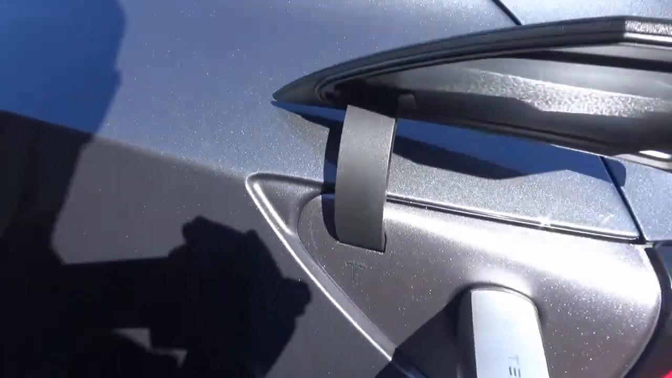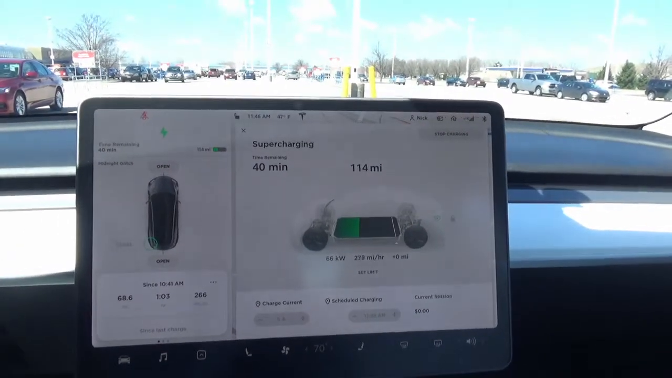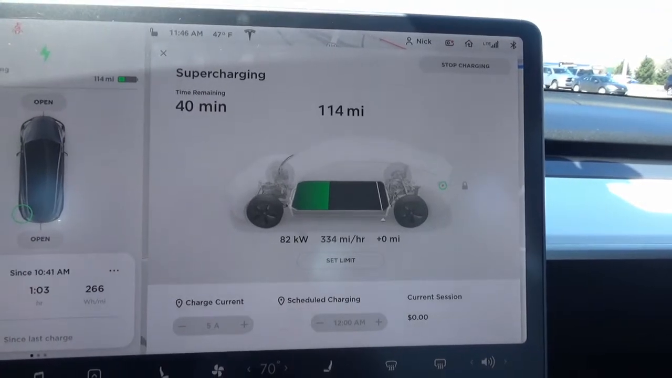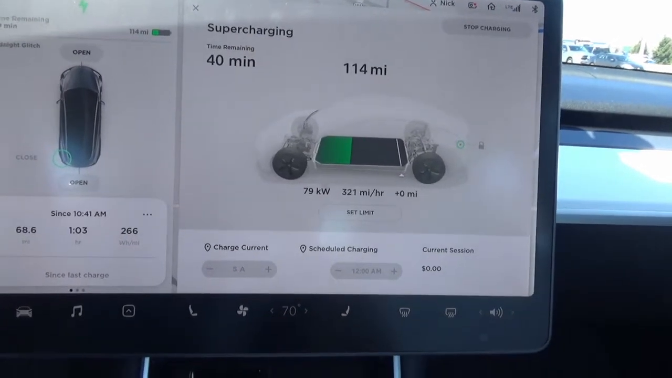There we go, green charging. Alright, what are we getting? Looks like about 85 is as much as I got here.